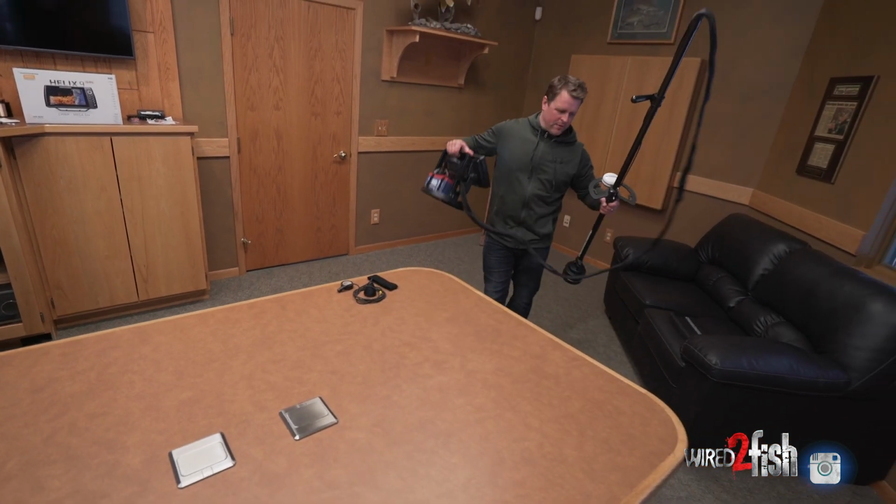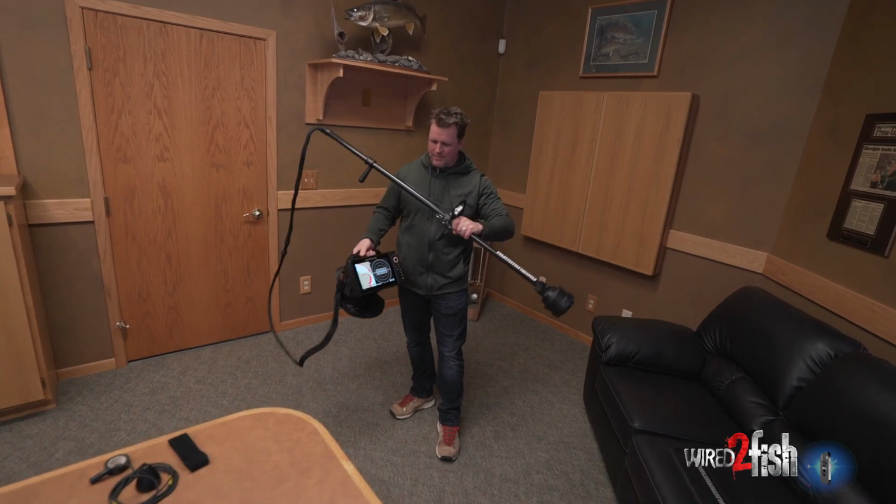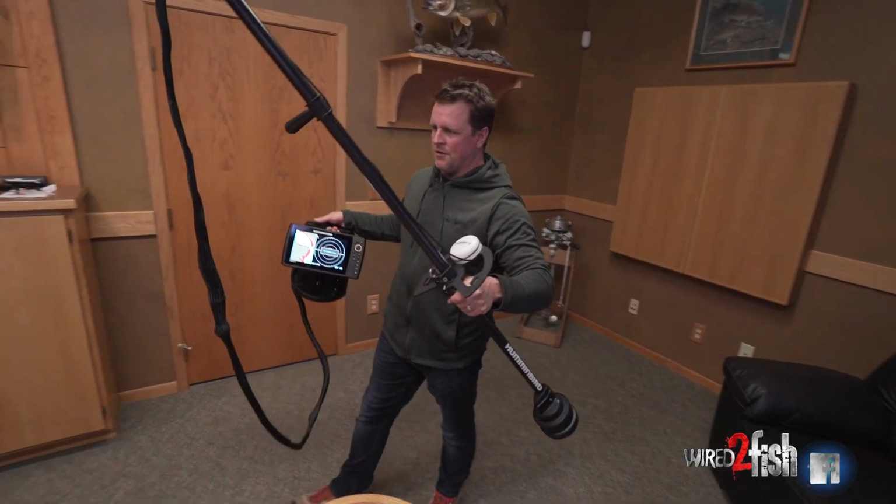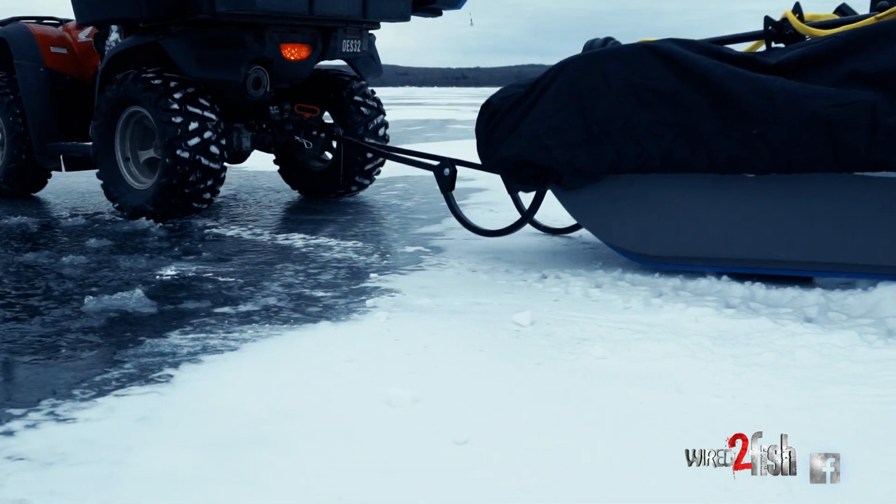And we're impressed with the portability with it. I mean, it looks like a lot, but hey, this is pretty manageable to go deploy on the hole with the cables. Be conscientious about how you transport your 360 device on the ice.